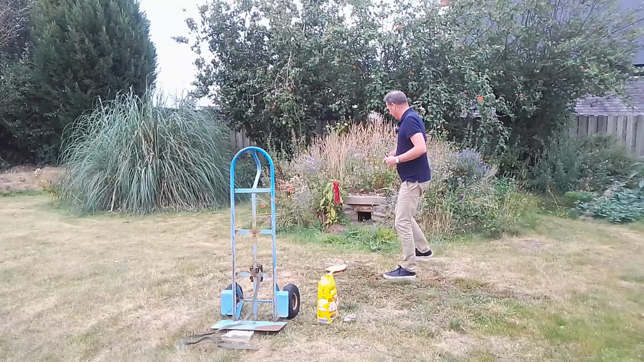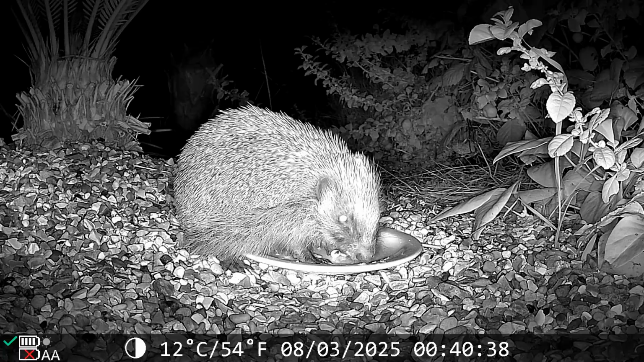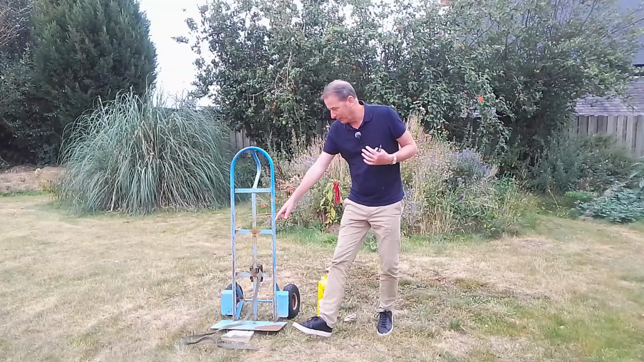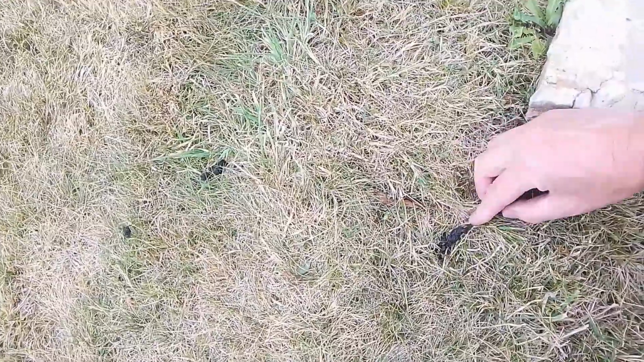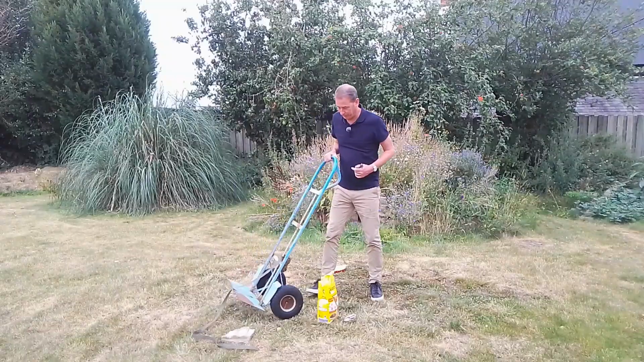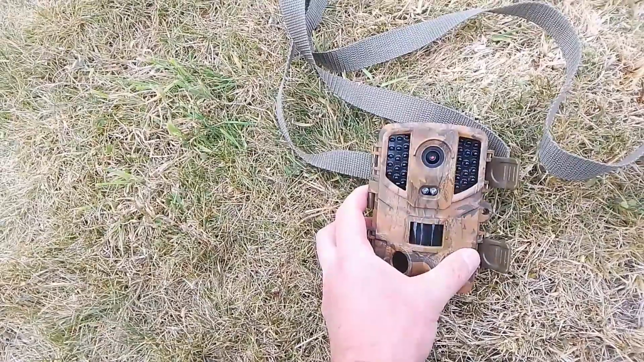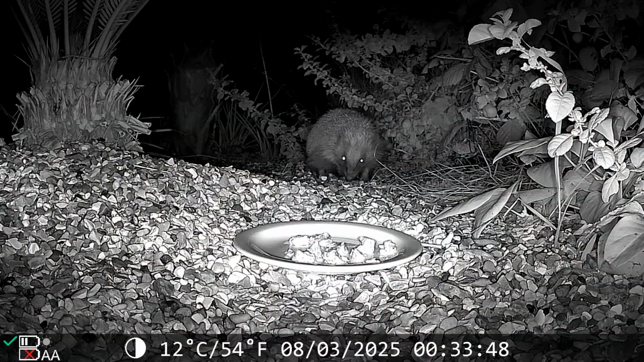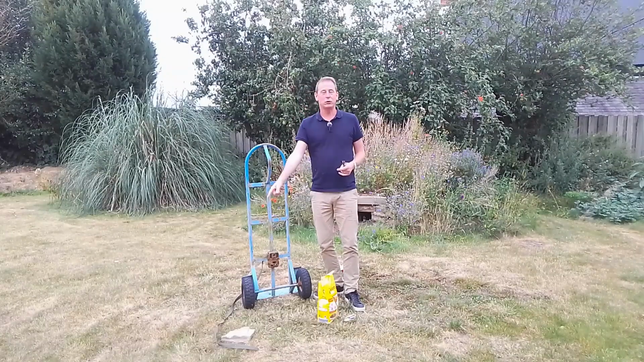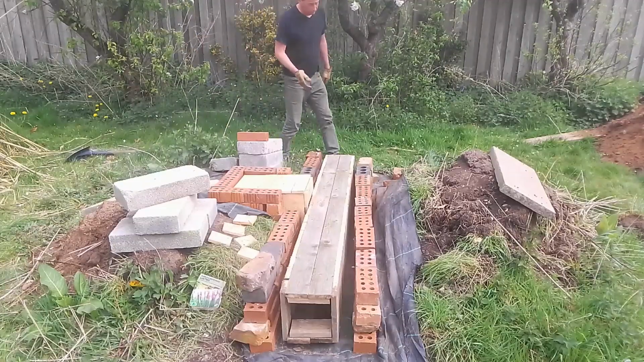Now that was about 4 or 5 months ago. And I know I've got hedgehogs in my garden because I've seen them. And then the other night, just down here in the grass, I noticed what I thought was hedgehog poo. Now I've got this wildlife camera, which I have been using to observe hedgehogs in another part of my garden. But it begs the question, have they moved down here? Is that hedgehog poo evidence that they may have found my subterranean hedgehog house?